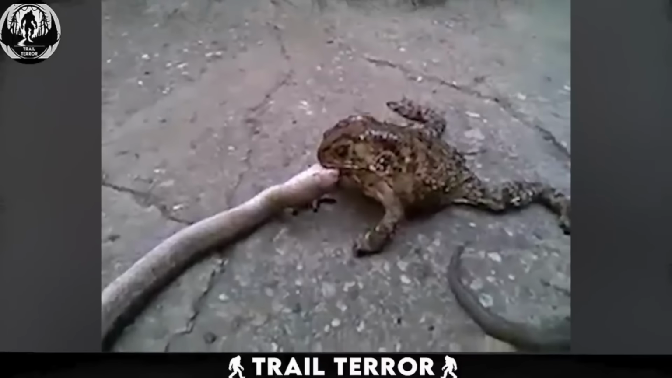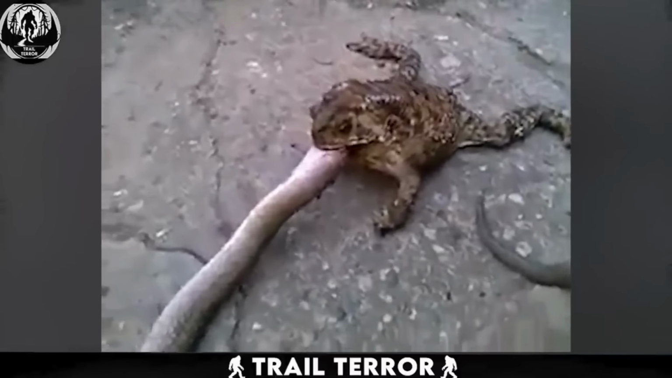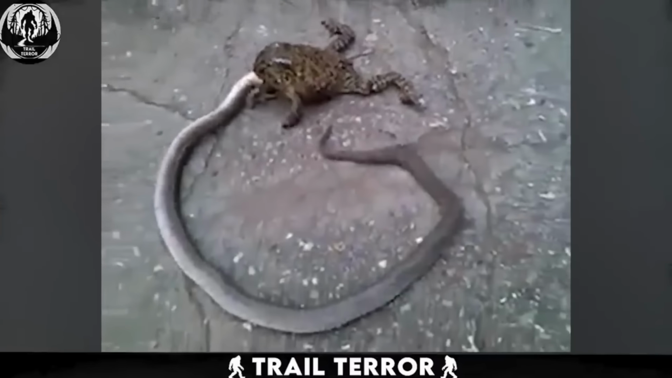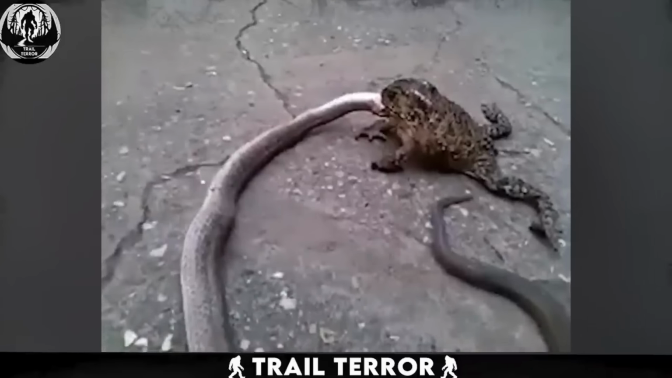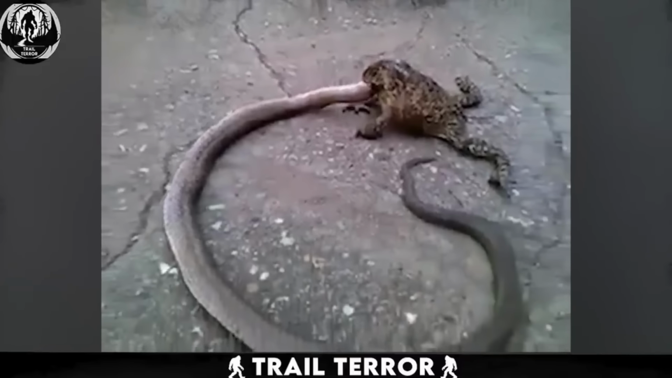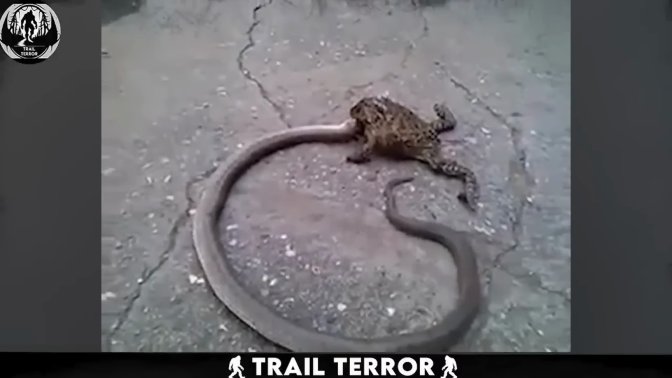It's wriggling like crazy to escape, but those froggy jaws are strong. Fun fact, most frogs are toothless. This means our determined amphibian friend is trying to gulp down the snake whole. No chewing involved. The close-up shot shows just how focused this frog is. It's not giving up that snack anytime soon. Maybe next time you see a frog in your yard, you'll think twice before shooing it away.